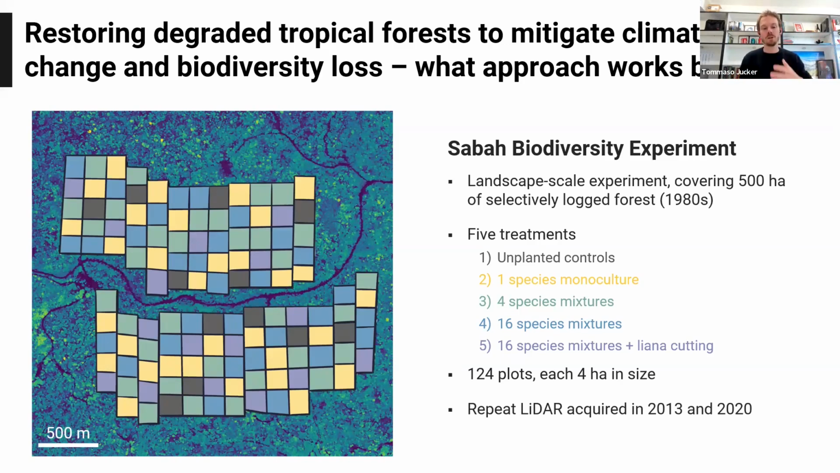And then we have a 5th and final treatment, which is again the tree planting, but at the same time, liana cutting. So removal of what people call, and I really don't like this term, structural parasites of the canopy, and removing them with the idea that they might allow trees to regenerate more rapidly.